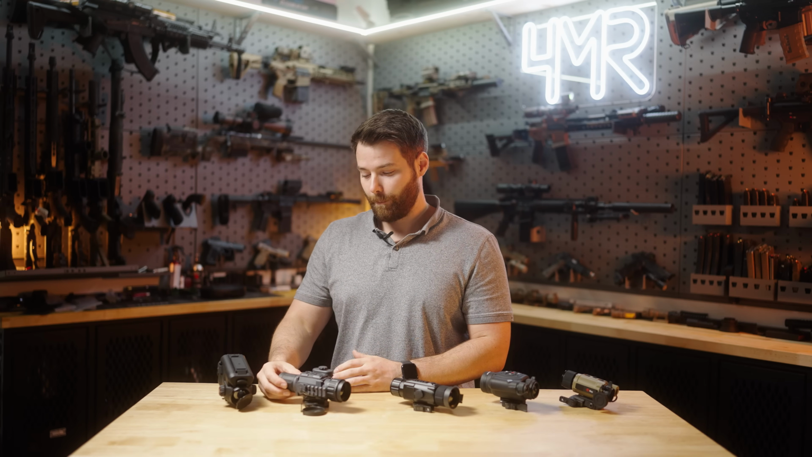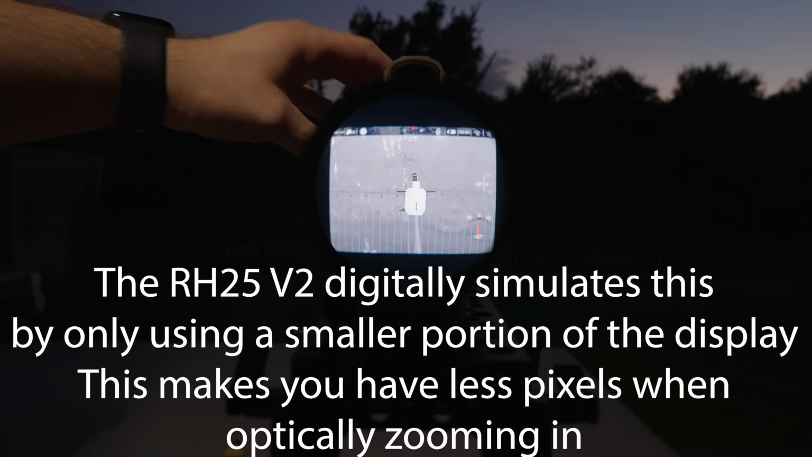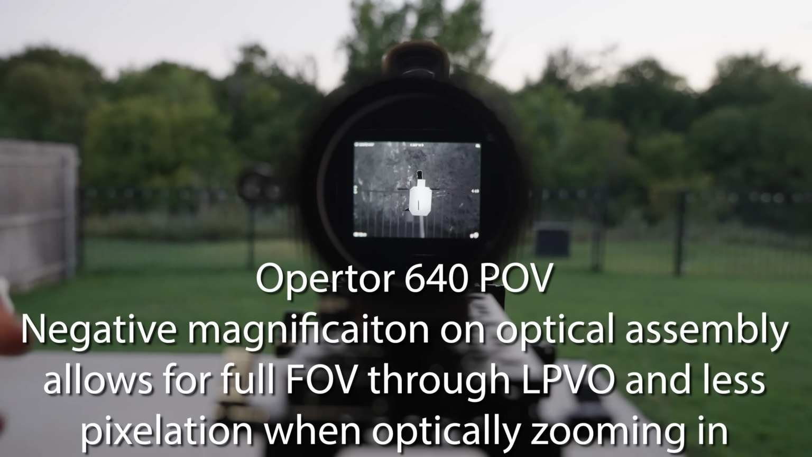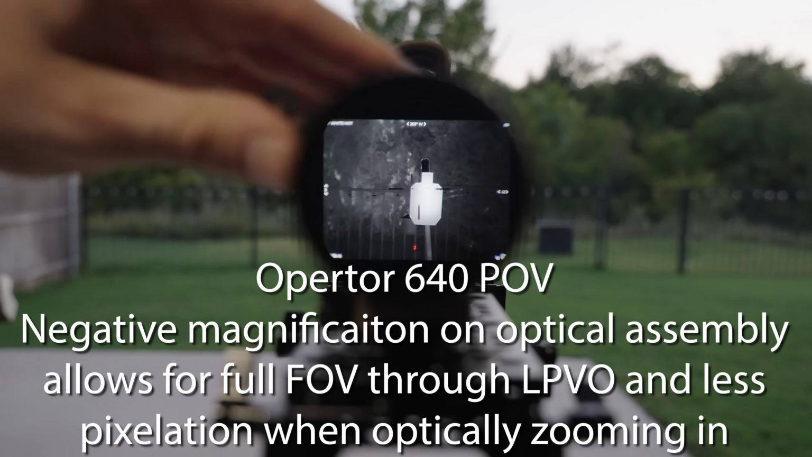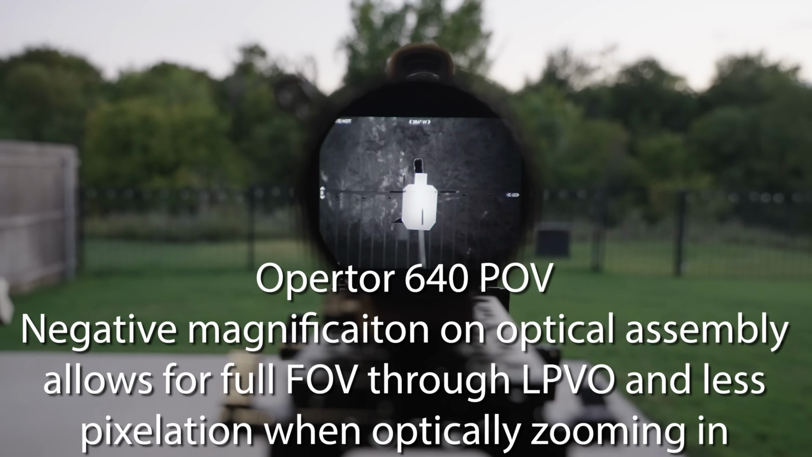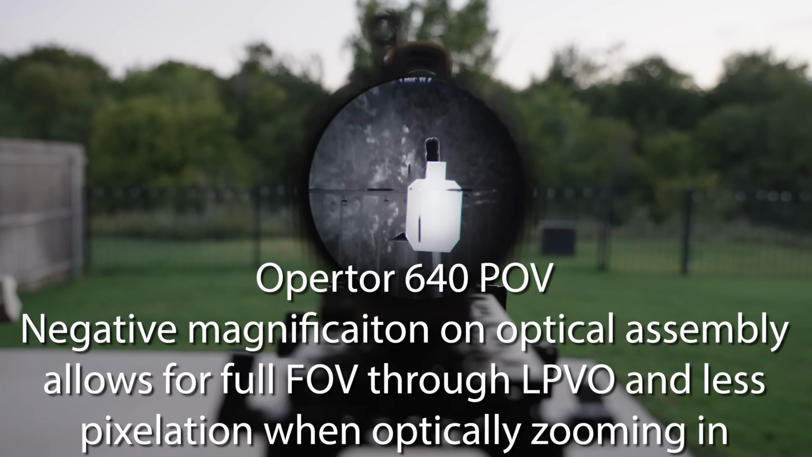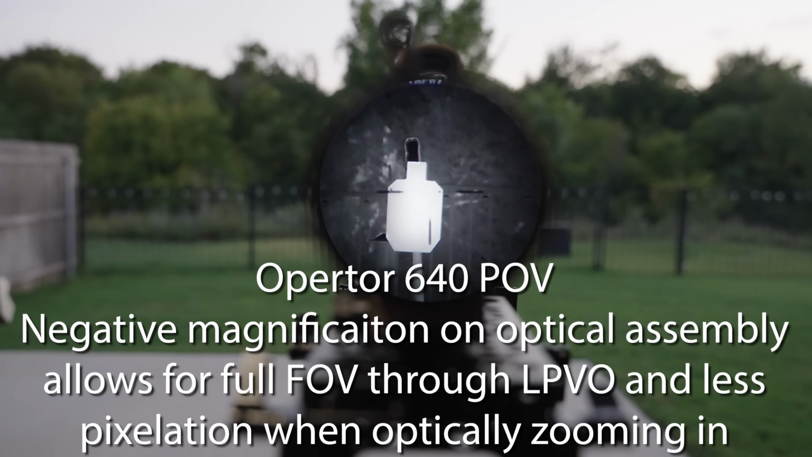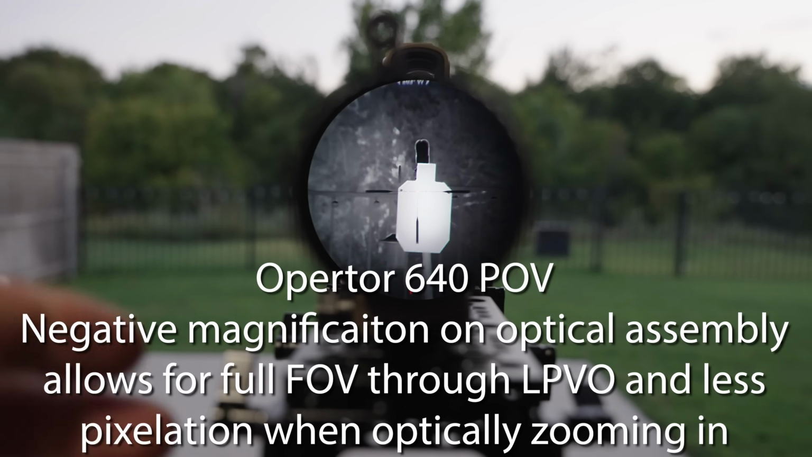So that's part one. But both the operator and the Guide TB630 have what I'm going to refer to as a kind of negative magnification. So when you hold up the RH25 V2 and you have the screen, it's kind of a 1-to-1 image. The operator makes it feel like the screen is further away, and it's the same with the Guide TB630. And you may think that that's not great, and it's not great if you want to use it as a dedicated optic or for a handheld. However, when you get that negative magnification, that scrunched down screen inside optically, and you put it in front of a daytime rifle scope, well, now you have more field of view and you can optically zoom in with that rifle scope to a more comfortable range before things get pixelated.